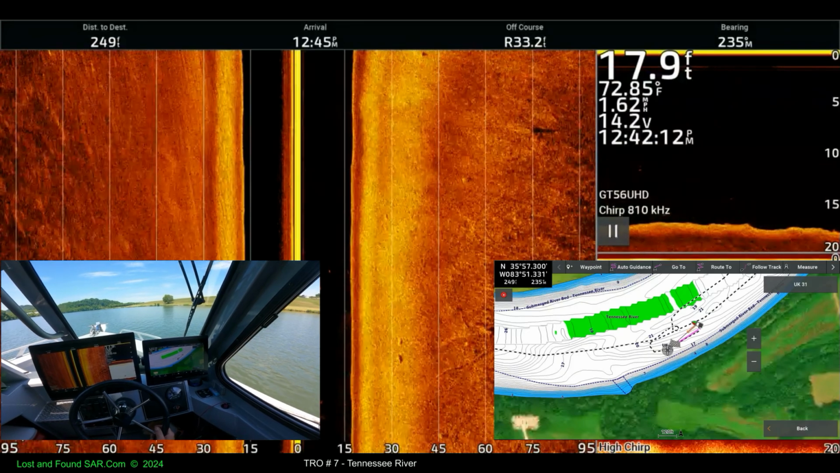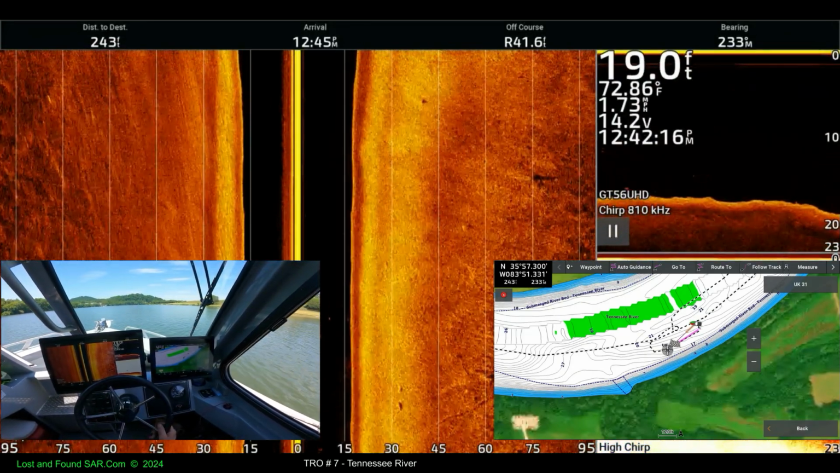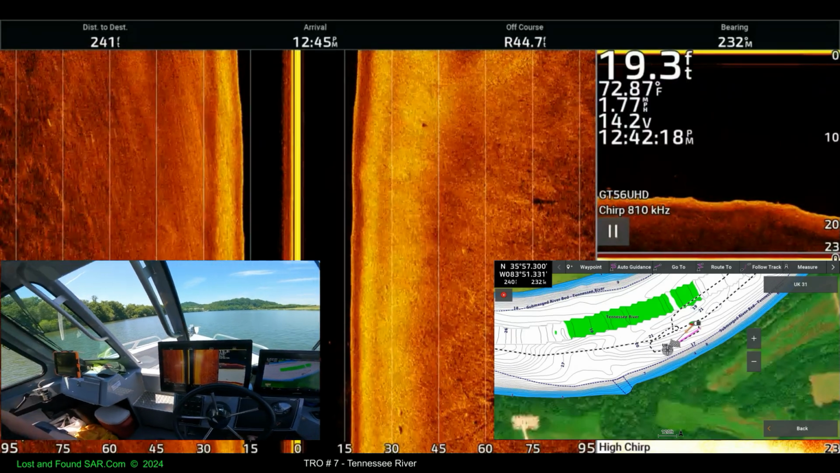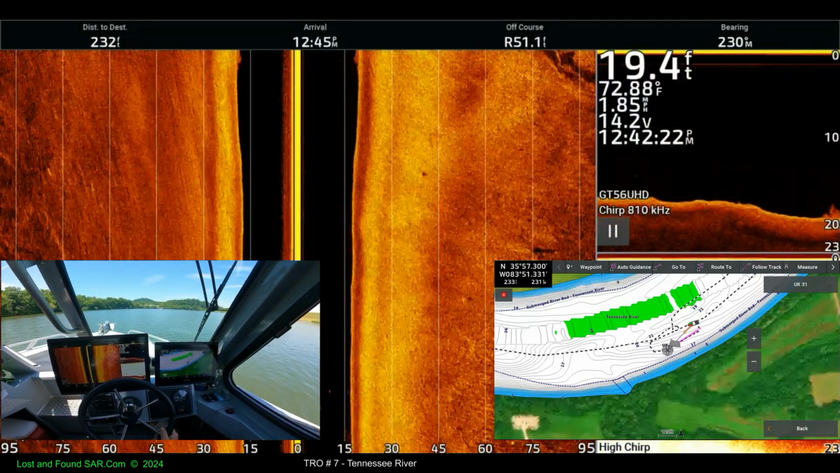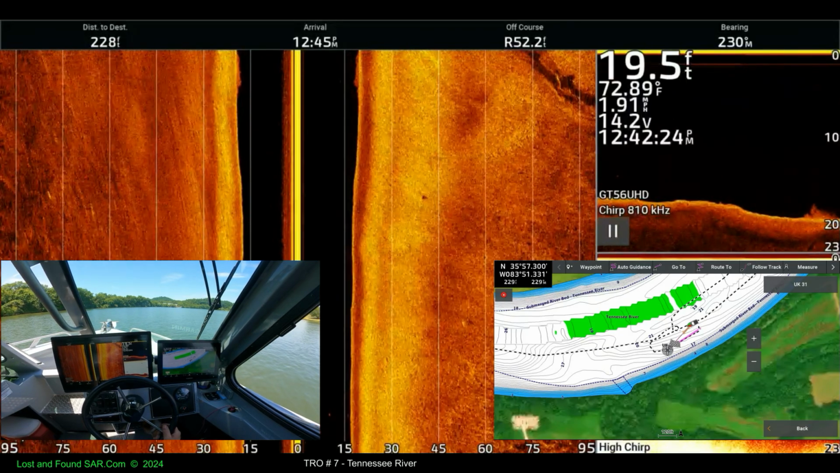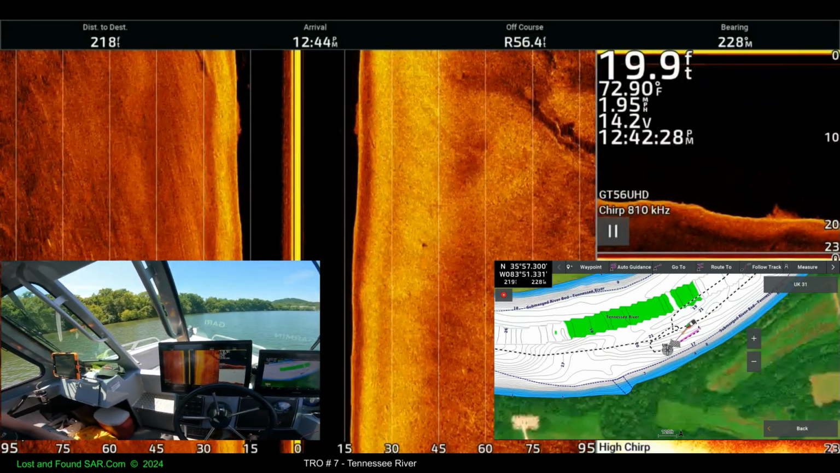Curious. I think I didn't go far enough down the river from it. I think the wind's going to carry us to it, past it as we're going. See, we were past it.